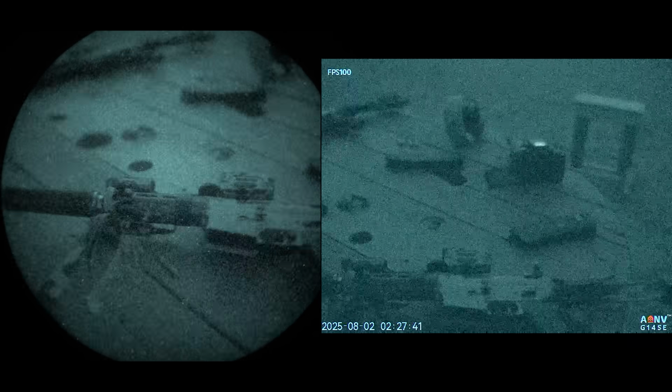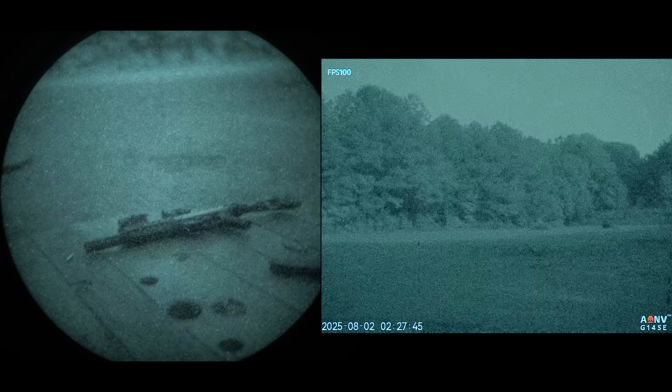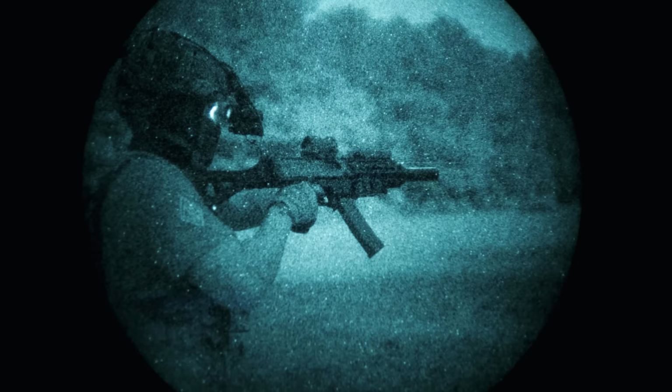ADNV also makes the mount that you can mount this to your helmet, like a standalone mount, but I didn't use that. I just used the PVS 14 one that I had, but that will come with the unit as well. And maybe that would get it a little bit closer to my eye, which would give me a little bit more field of view.